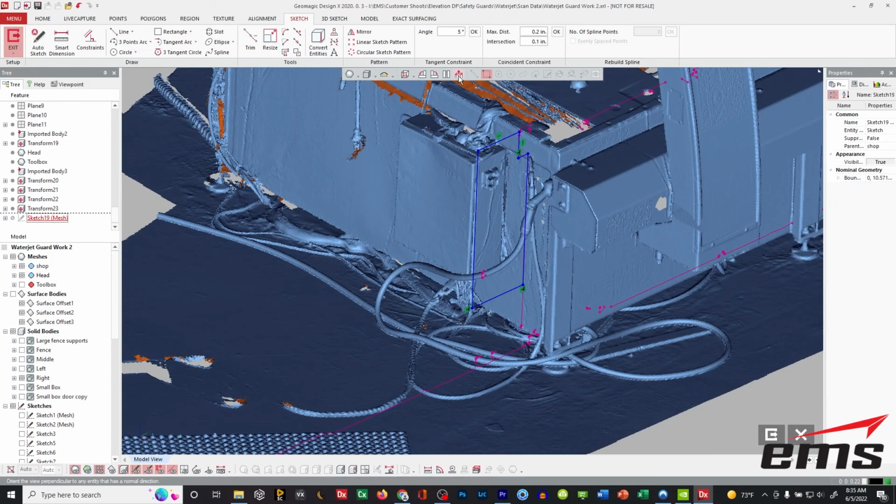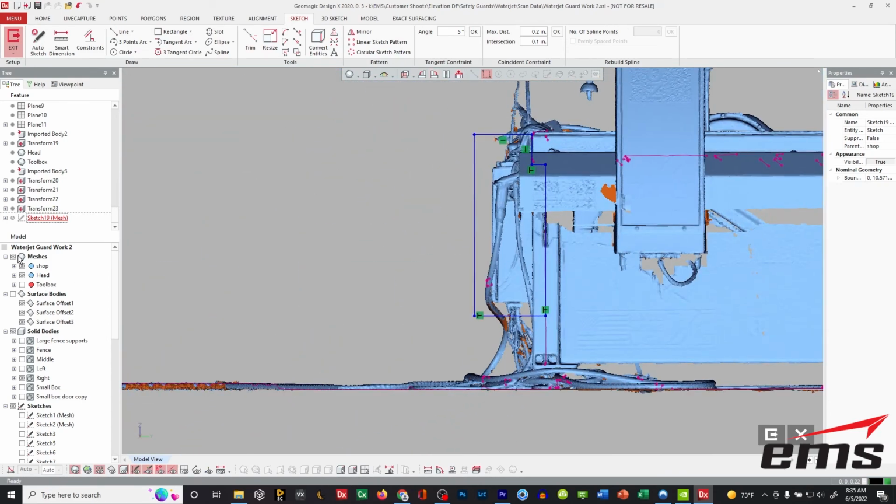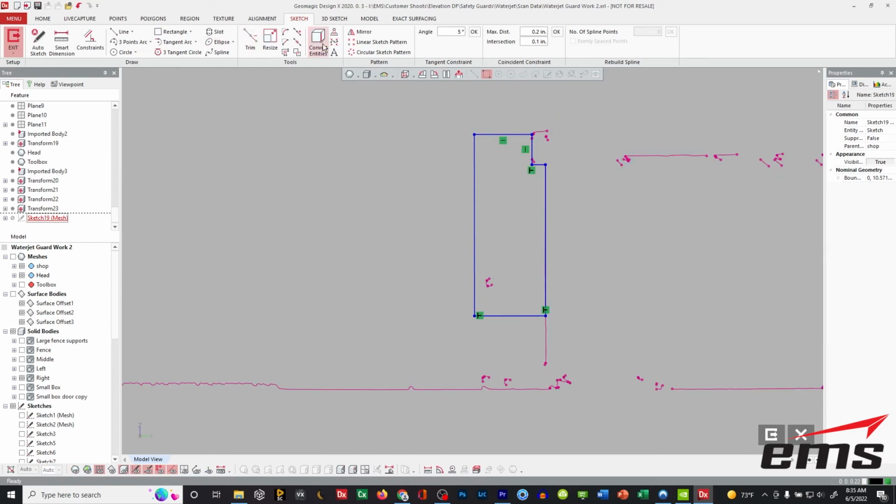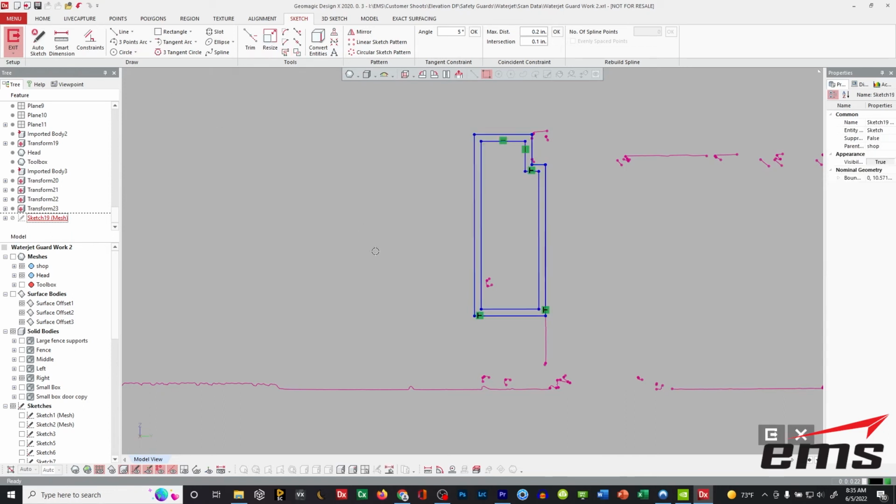Now we're going to want this as some kind of tube stock. So let's hide that again. And so we'll do an offset, and let's make it, I don't know, maybe 1 inch for this. That all can be determined. We're going to offset it in, and there we go.